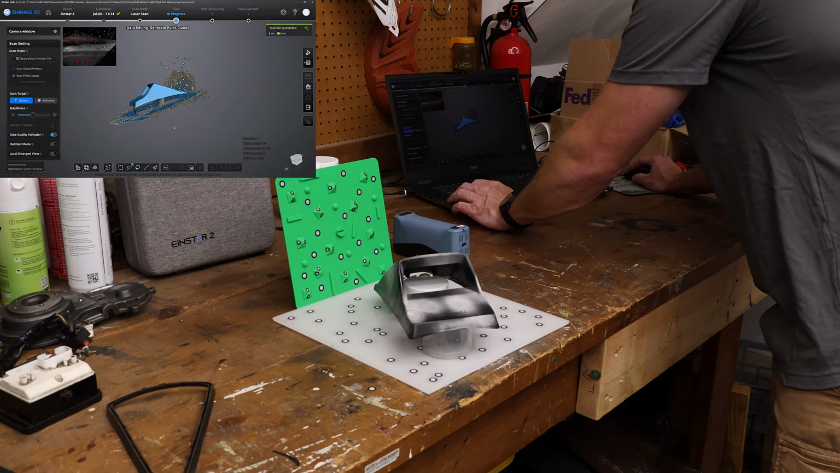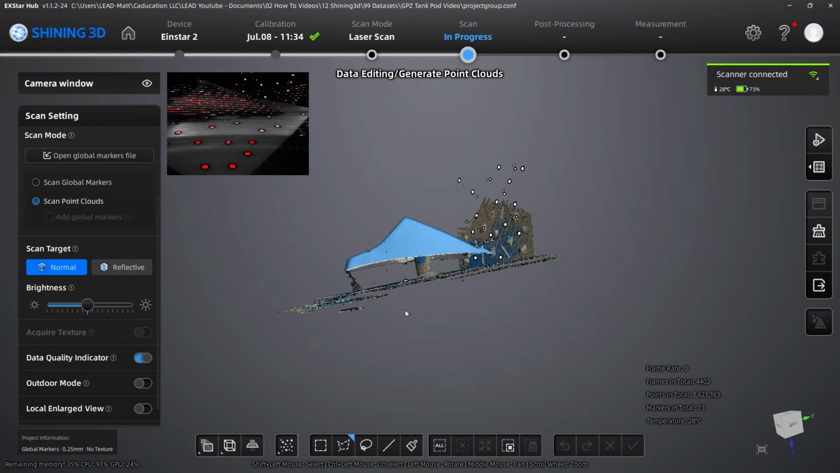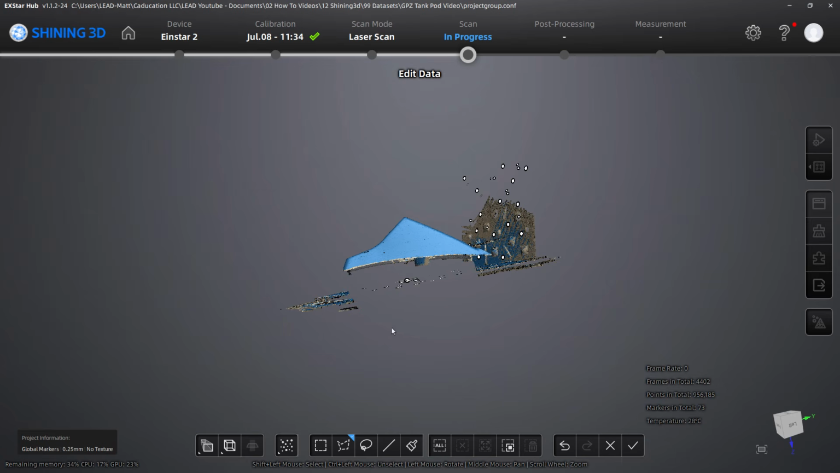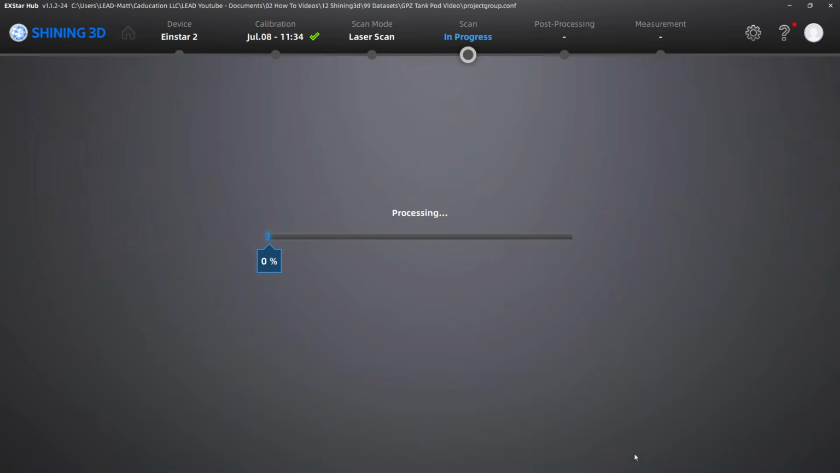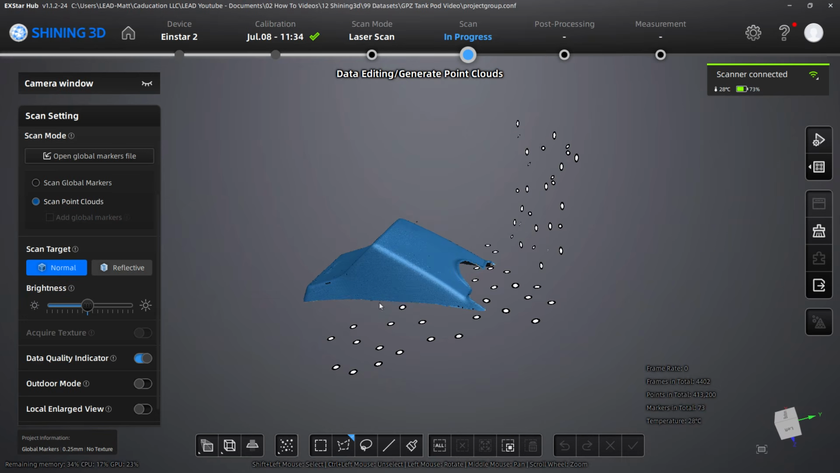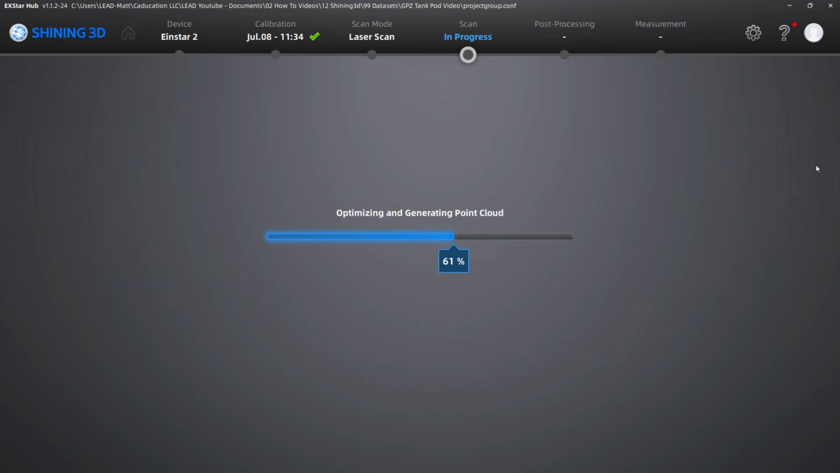All right, and once again, we can cut out the stuff underneath pretty easily. Hold down Shift, and I'm just gonna kind of separate this from the base. And then we want to select that, connected domain, invert, and hit delete. And that should take care of most of the extra floating stuff. And then from here, I'm gonna generate and optimize.